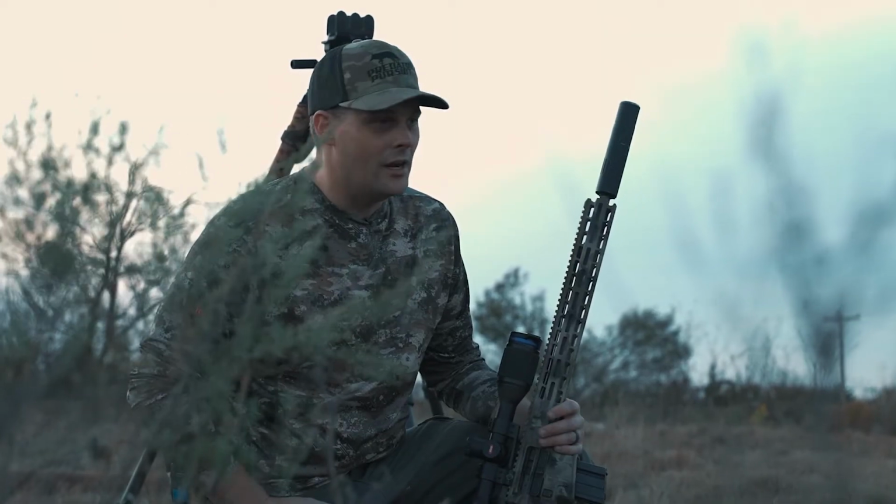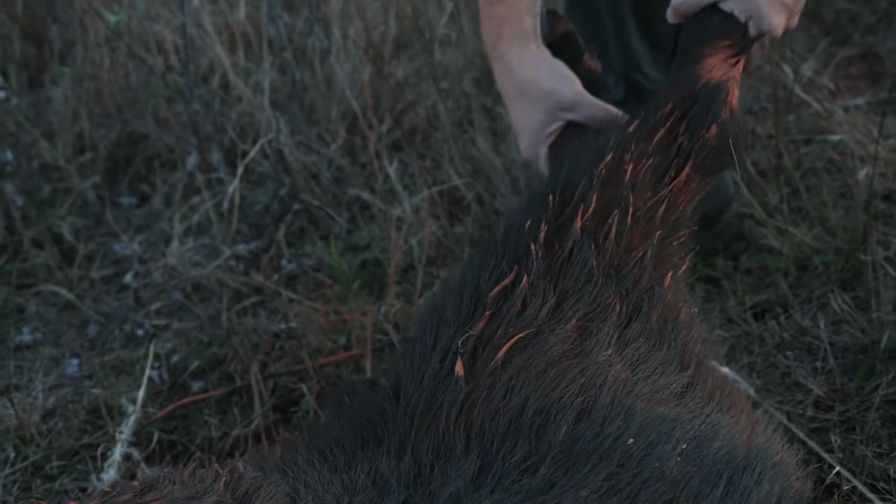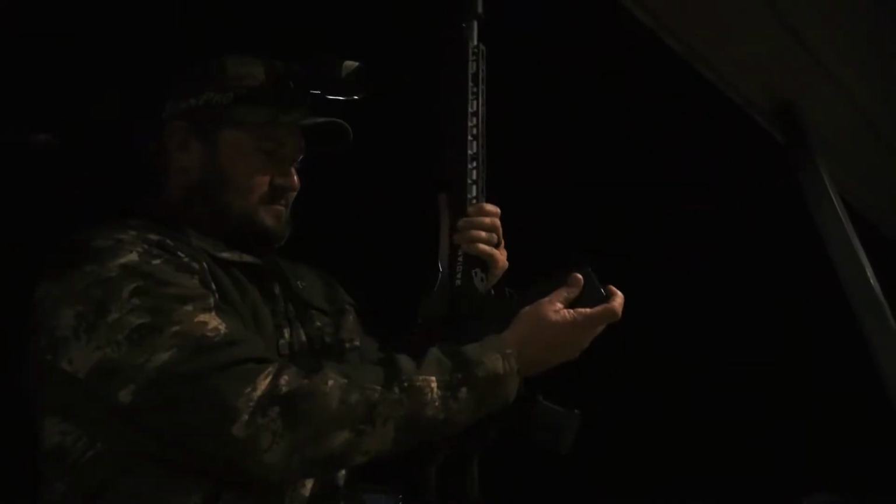We've still got two or three nights here in Oklahoma, and we're gonna be hunting with thermals. We're gonna be doing spot and stalk, hunting over feeders. We're gonna get some really cool footage. Man, we are off to a fast start up here with 405 Outfitters. It hasn't even got dark yet, and we've got a huge boar down. It's the way I love to start a trip off. Now we're gonna go in, switch up equipment, and get ready for the night hunt.